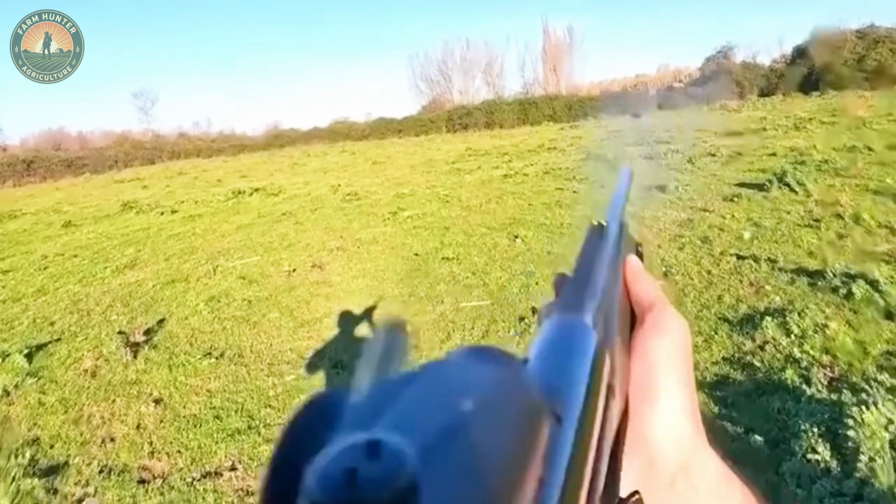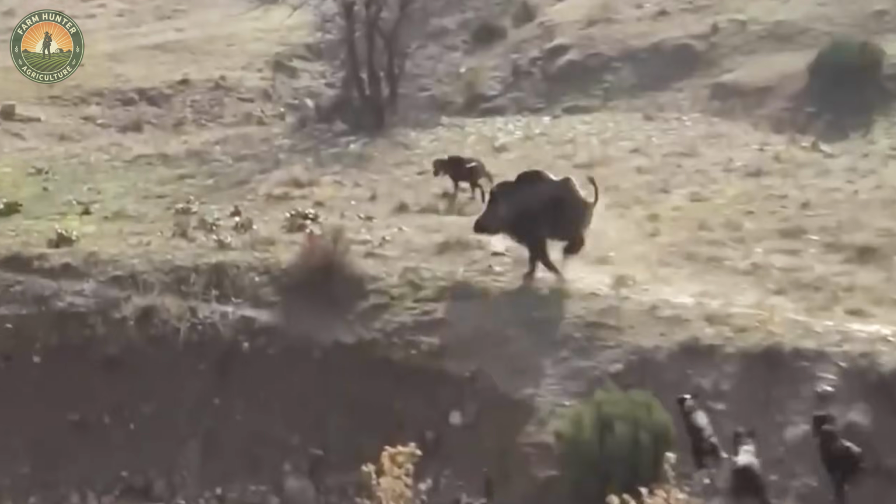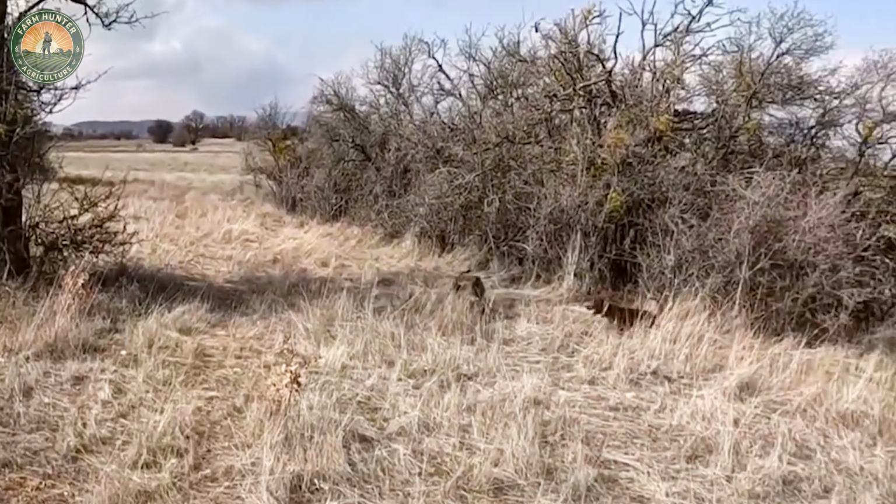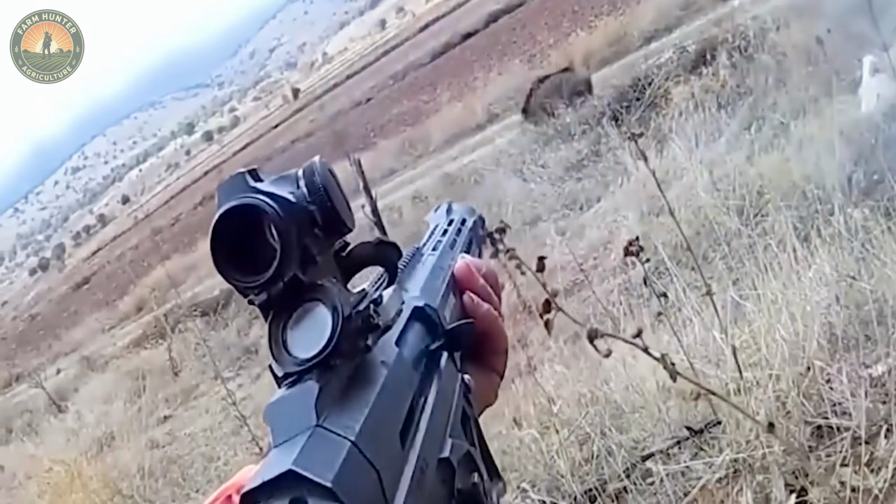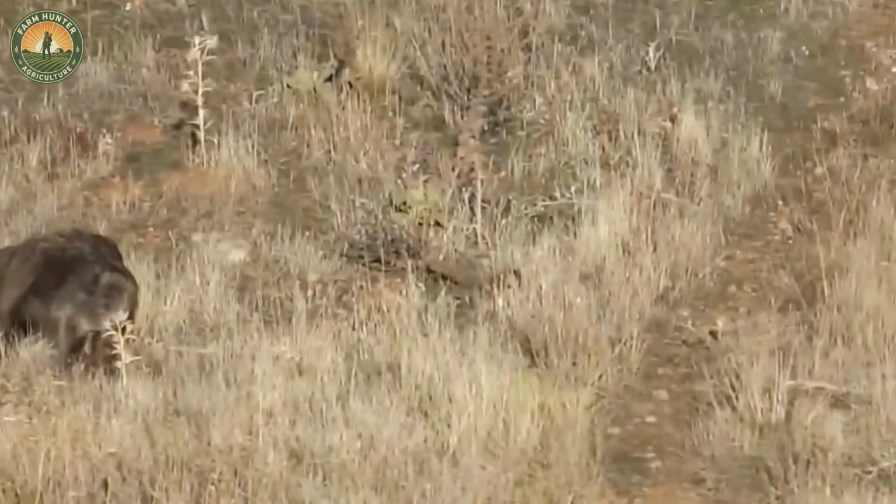Meanwhile, a high-stakes chase was unfolding in John's zone. With his seasoned instincts and pinpoint shooting, the boar in front of him went down swiftly and cleanly. Once again, the hunting dogs proved invaluable, flushing a massive beast from the dense brush. It lunged straight toward us, but I was ready. Rifle raised, I took aim and fired.